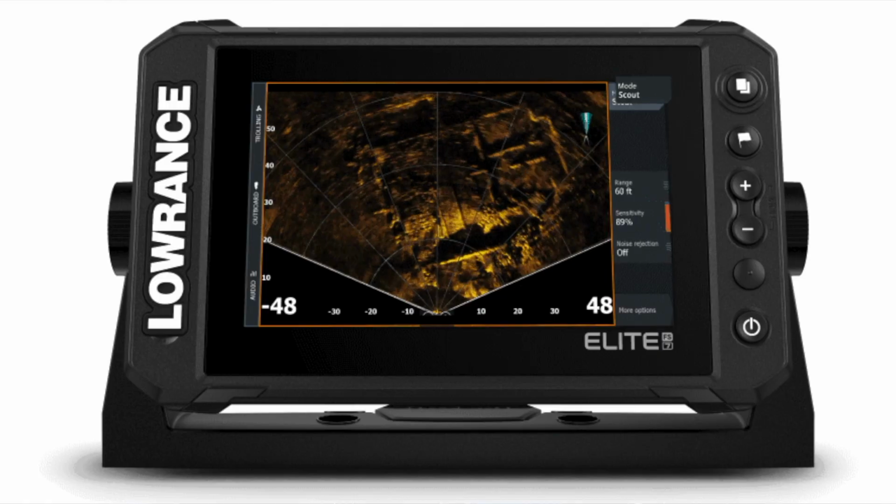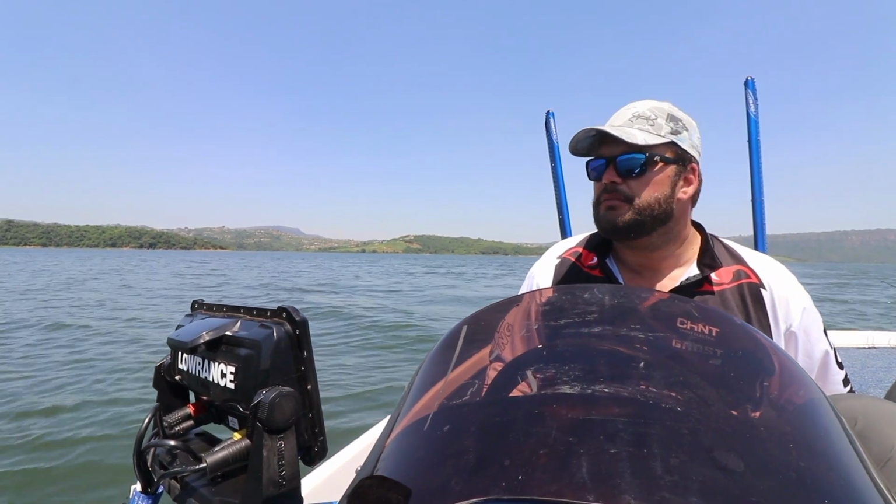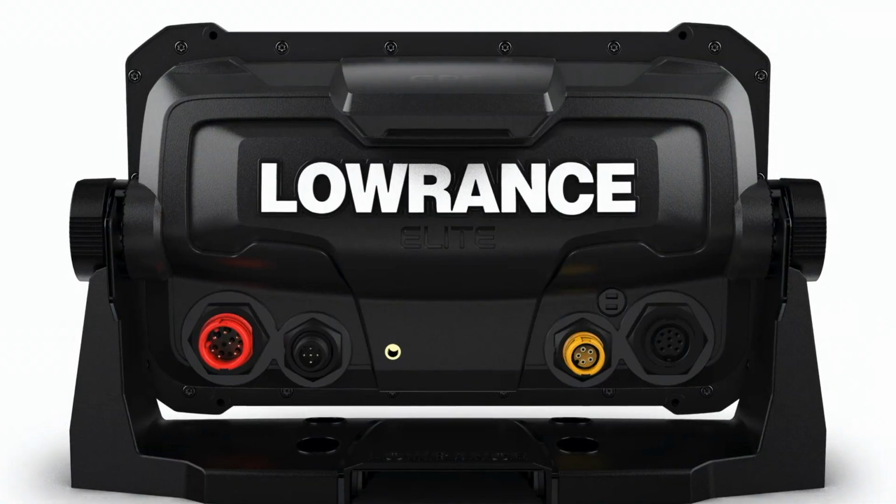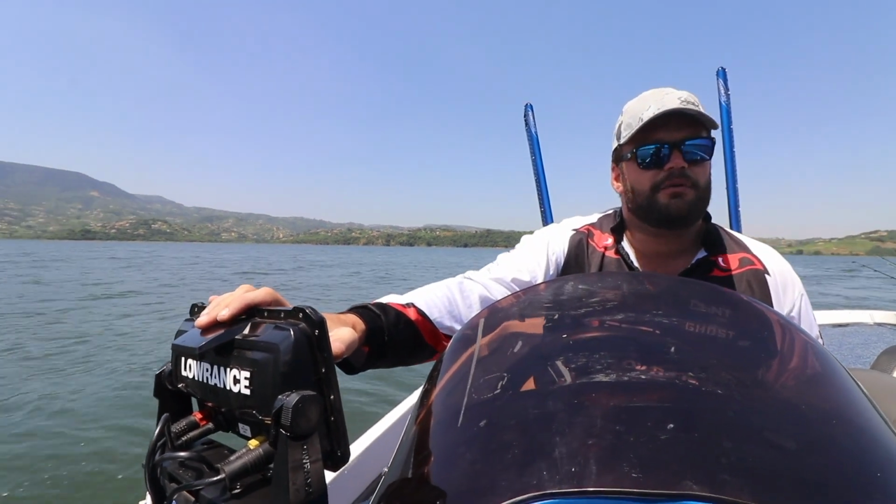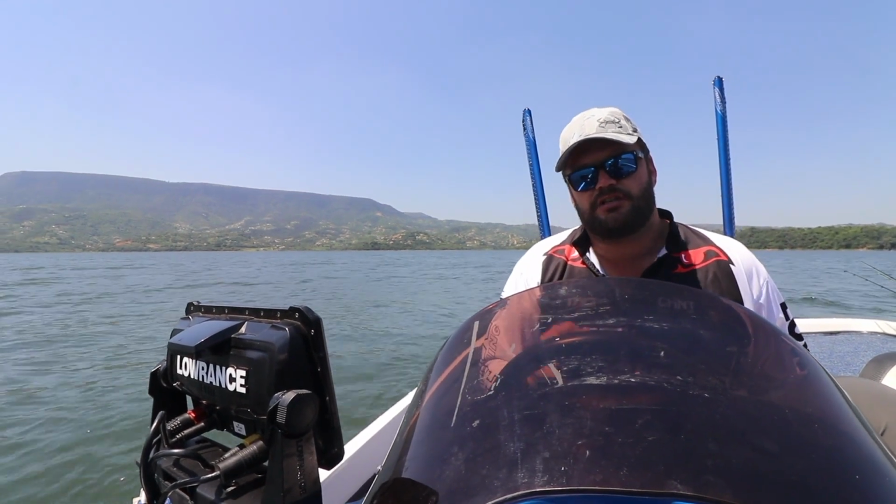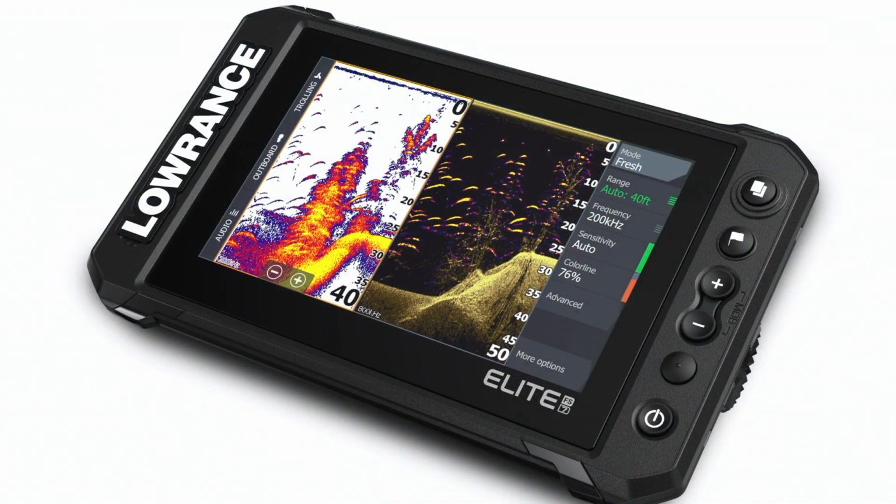Okay guys, this is the new Elite FS. I'm going to go through the features of this unit compared to the Elite TI, which is the unit it replaced. So what Lowrance have done is they've incorporated Ethernet. Now on your Elite TI2 units you would notice there was no Ethernet, and we had limited capabilities for sharing across the network. Like we could share sonar and we could share charts, but we couldn't share side scan and down scan. So they've gone away with the whole wireless networking and put back the Ethernet cable.